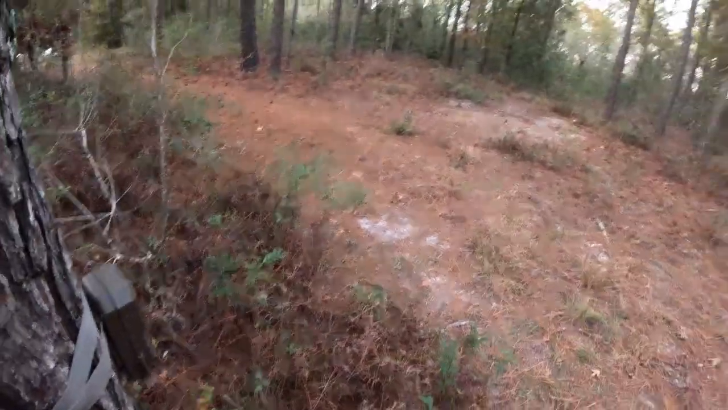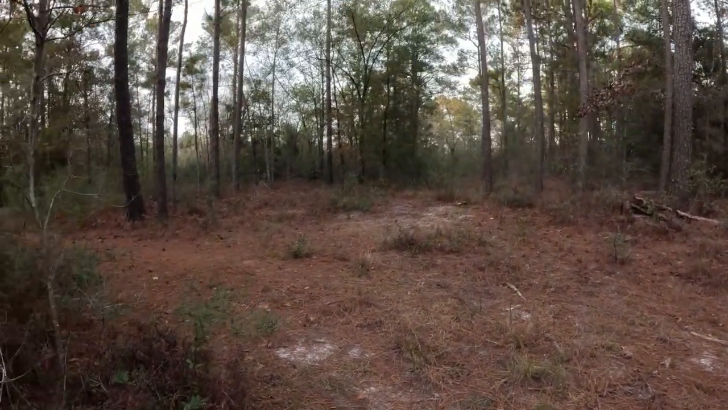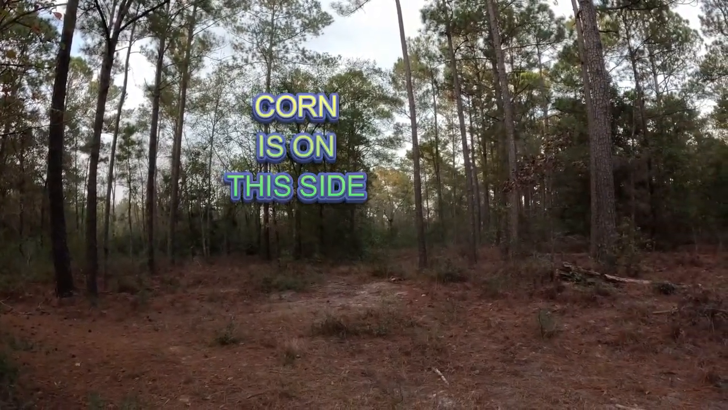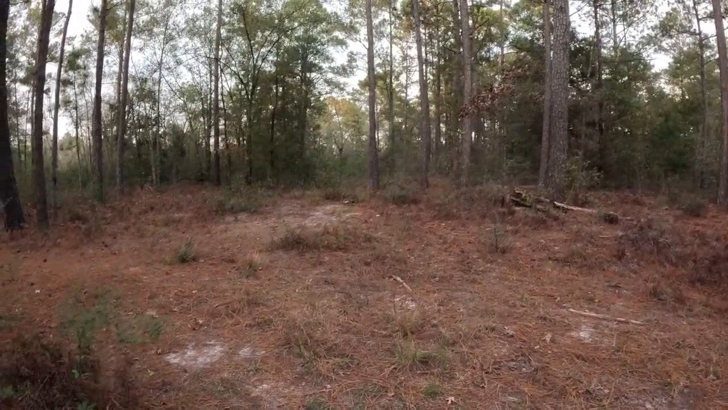I'll give you a look at the angle that you're actually going to see from the footage. This is the only camera that I have set up to record video. The other camera is on a tree back there that faces the corn from another direction, but this is the angle you're going to see from the trail cam video.